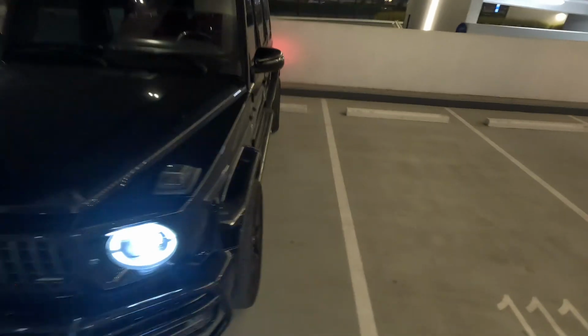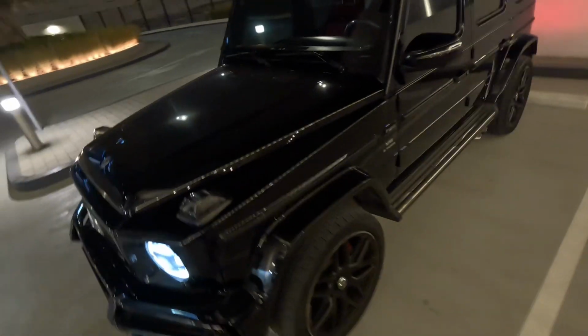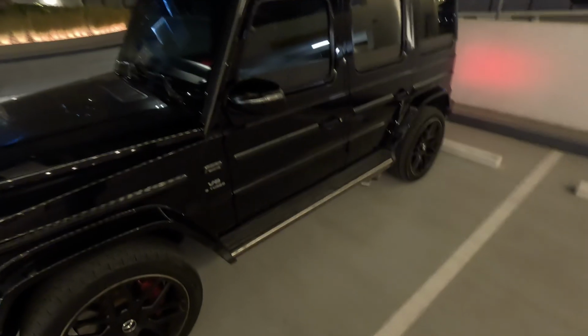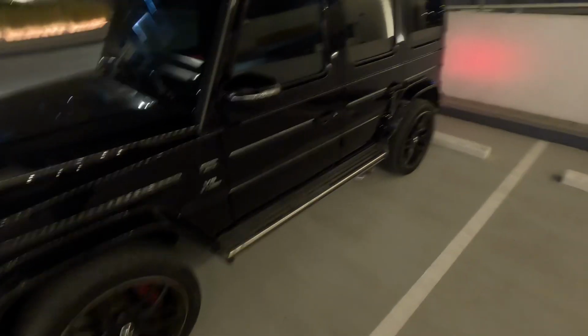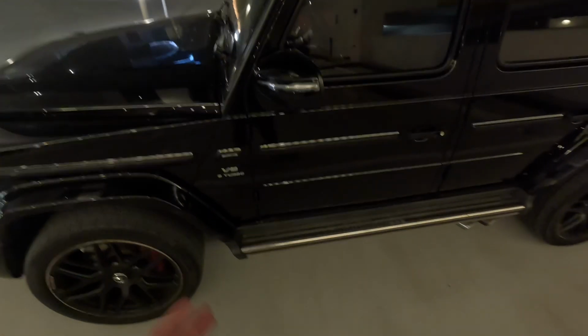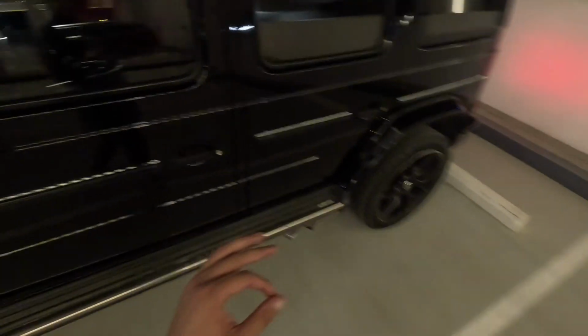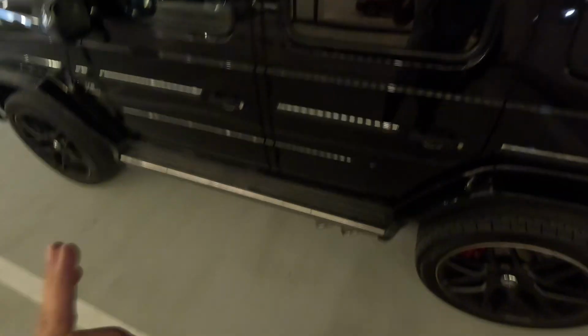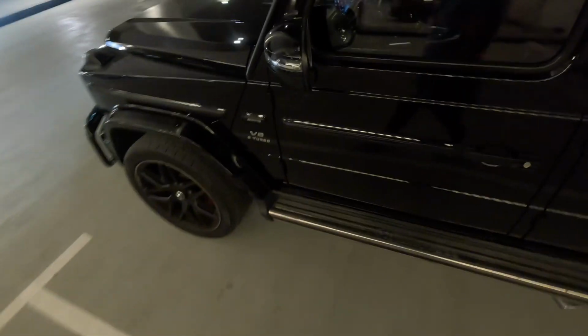We have this beautiful black on black G63 AMG. Guys, you would think that being in Dubai, this is not a special car, but don't let this fool you. Just because everybody has one in Dubai does not mean that it's not special. Now, I've only been driving it here for this day, but let me tell you, one of my favorite things, let me see if we can get this right here. Come on, let's go. I know you guys can hear that. That just sounds like money.